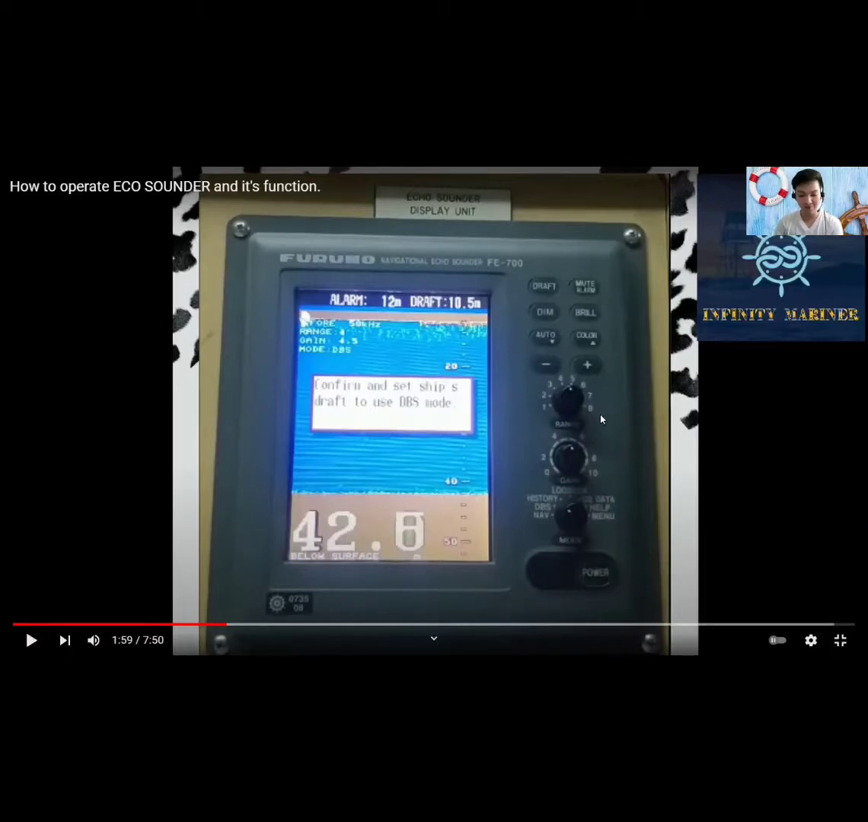When the DBS mode is selected, the message, as you can see in the screen, "Confirm and set ship's draft to use DBS mode" appears. So it confirms ship's draft and set it by referring to section 1.1.